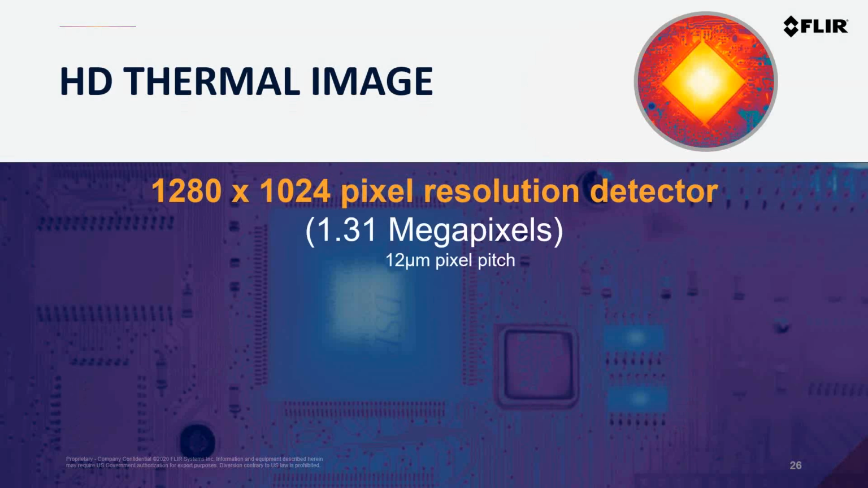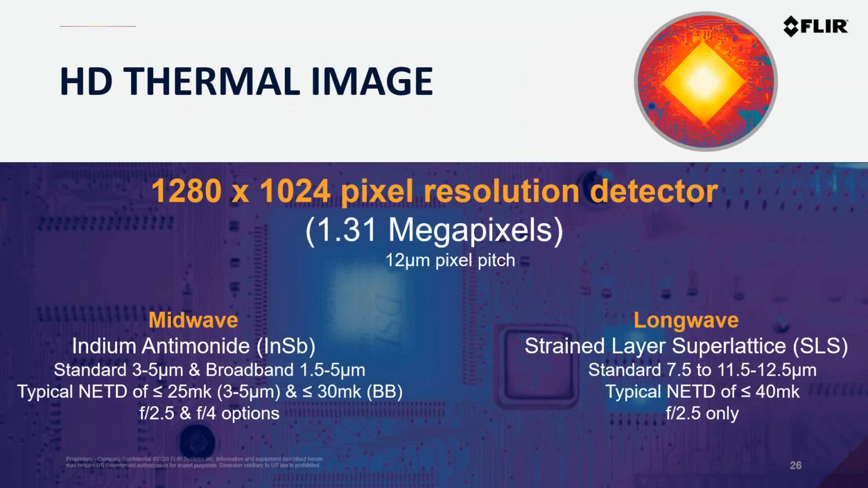As I mentioned, we actually increased the overall pixel resolution of the new 8580 cameras as a step up from the 8200 or 8300 cameras that you might be familiar with. So we upgraded to a 1280 by 1024 resolution detector, which equates to a total of 1.31 million measurement pixels. This step up in resolution represents a greater than 25% increase over those previous generation FLIR A8000 camera systems. And as you can imagine, these megapixel detectors really provide a wonderfully clear and sharp thermal HD image.